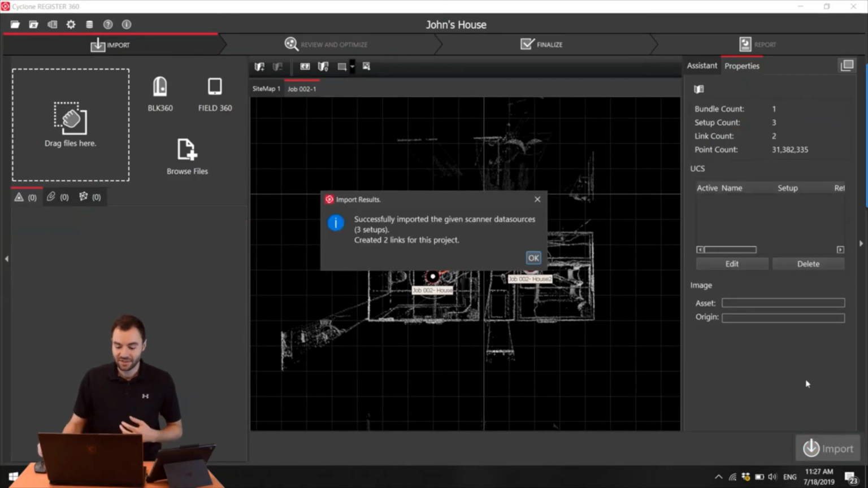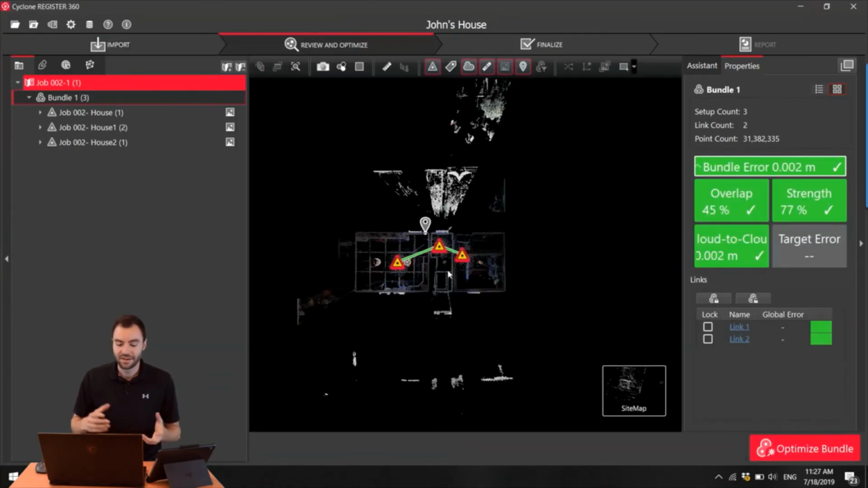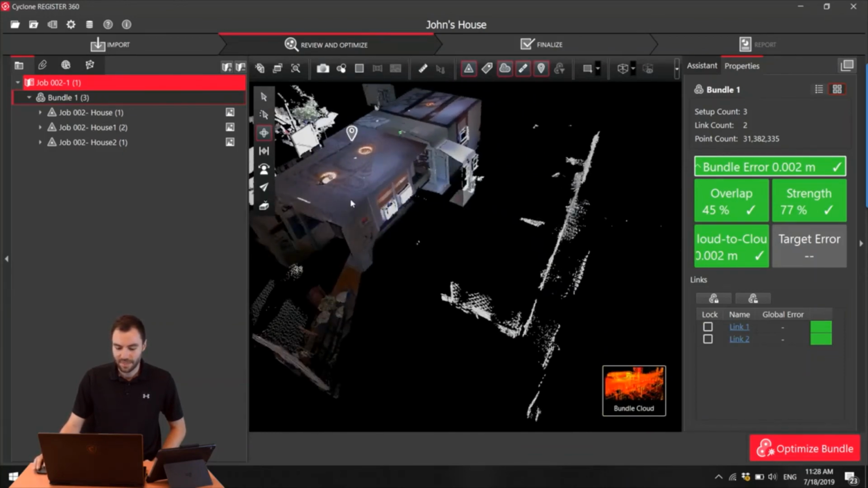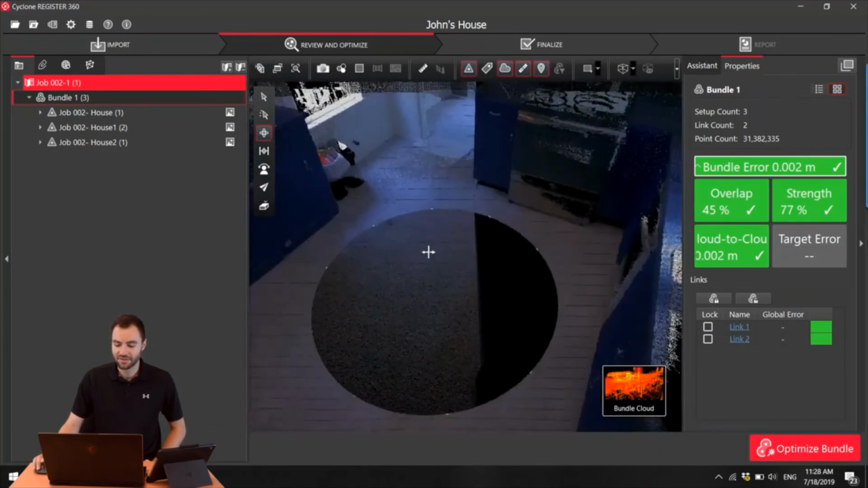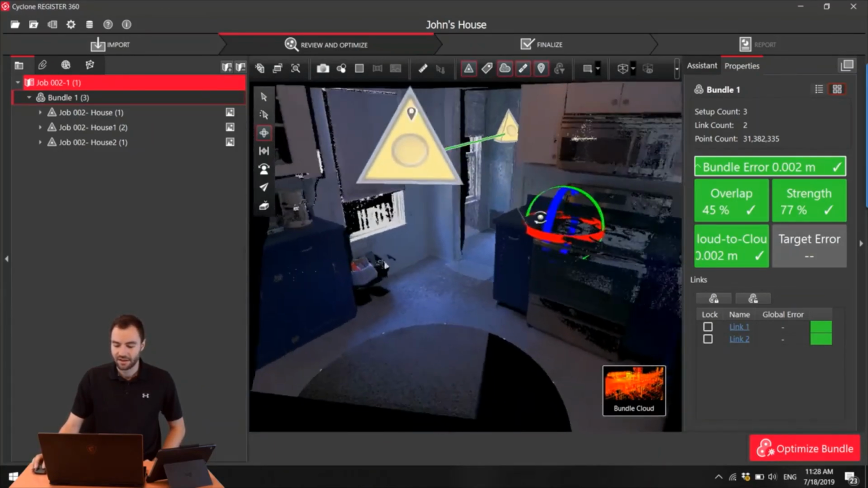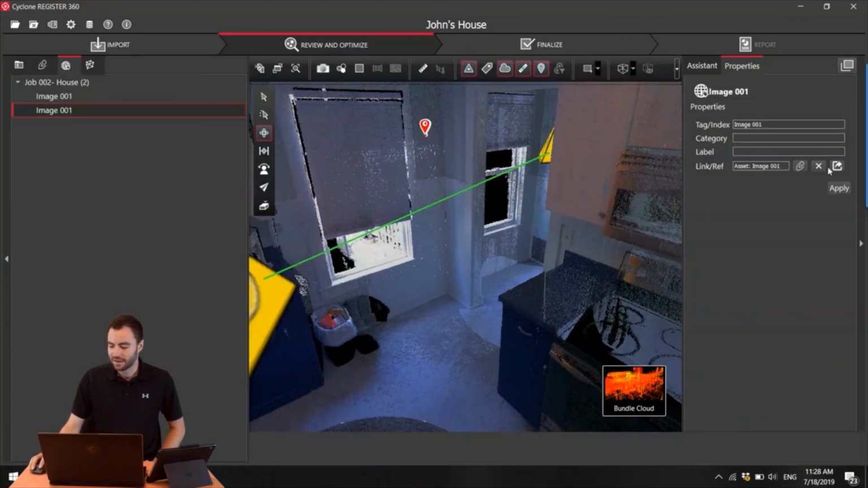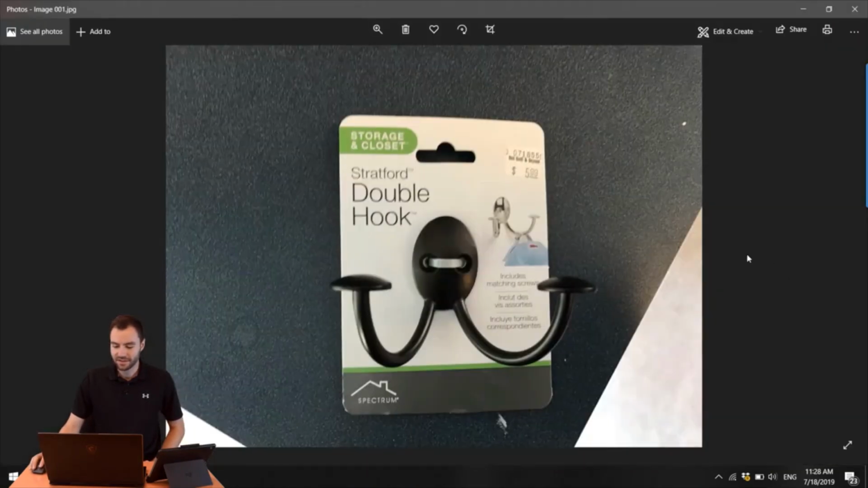All right, so once that finishes up, you can see that it's imported the data. I can click OK. And now I can see that all my data is here. So I can go into my bundle cloud. I can zoom around and now I can see the full quality data. I can even see this tag that I put in. I can click on this button here and it brings up the picture that I took in the field.